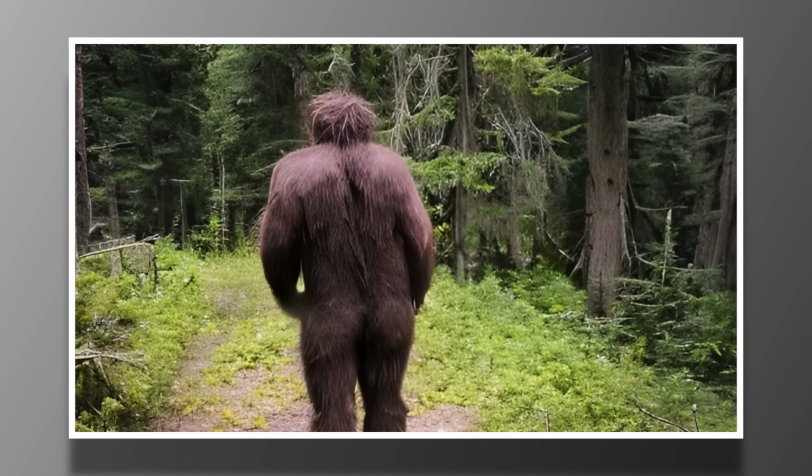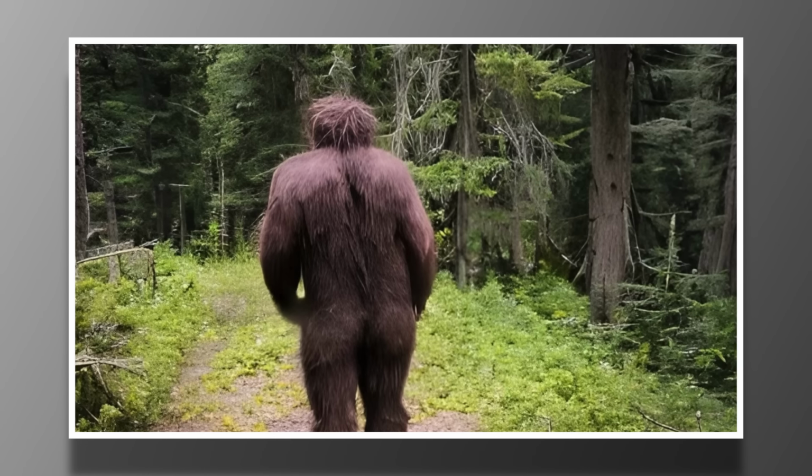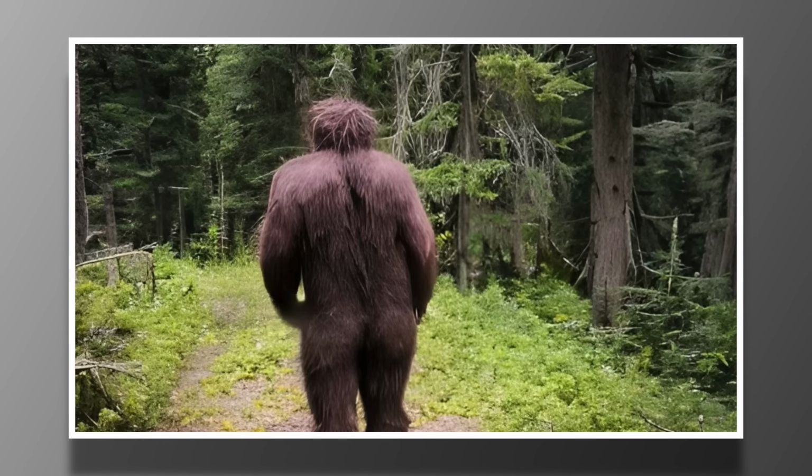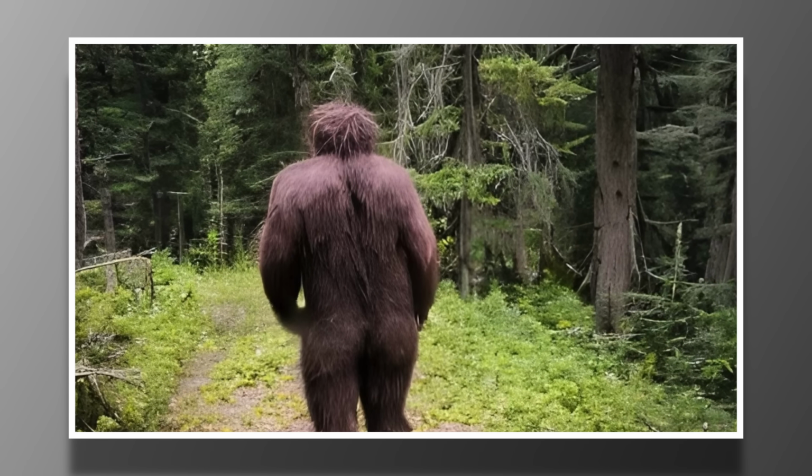And here's another similar image depicting not this time a Wolfman creature, but something a little different, almost like that of the legendary Sasquatch. It's a much clearer image than we're typically used to seeing, so that's a plus.